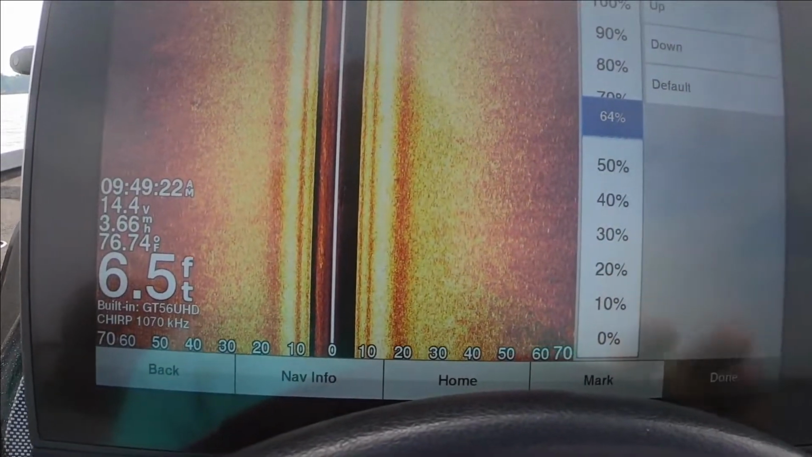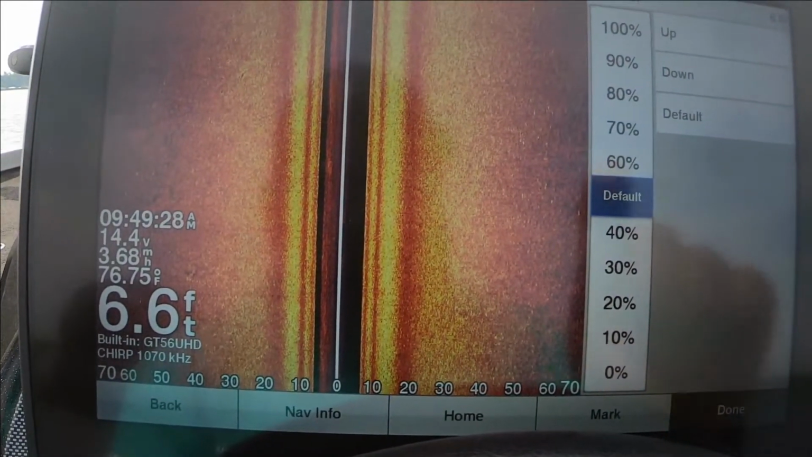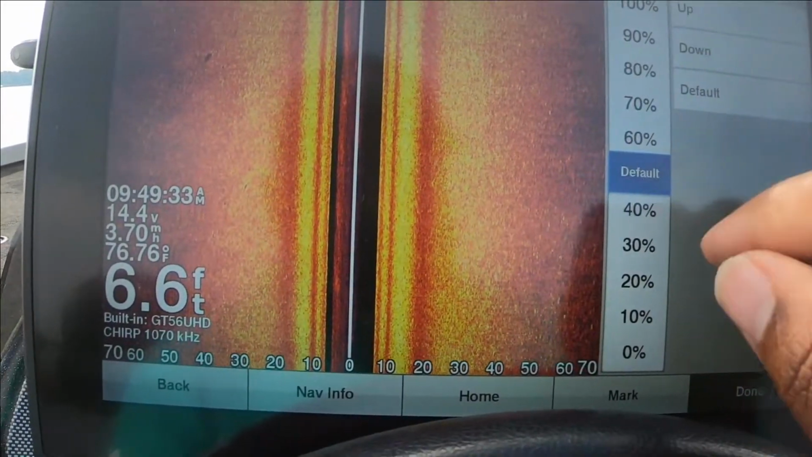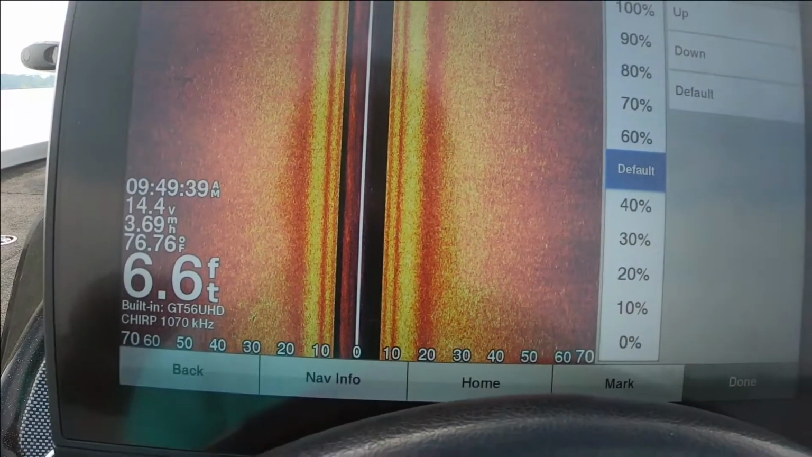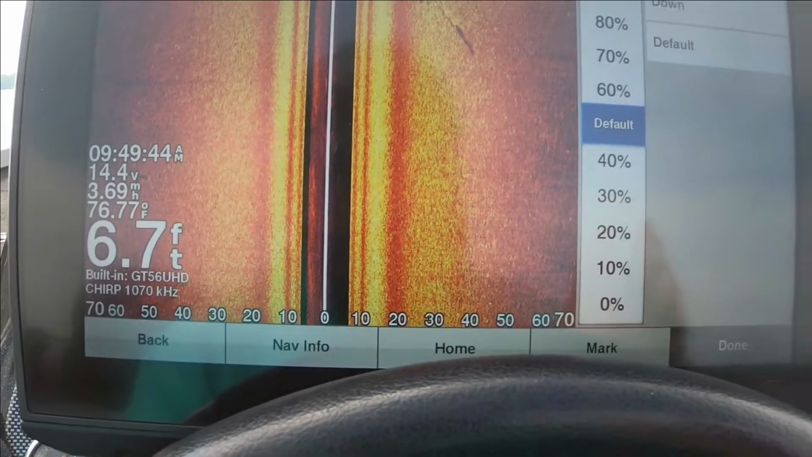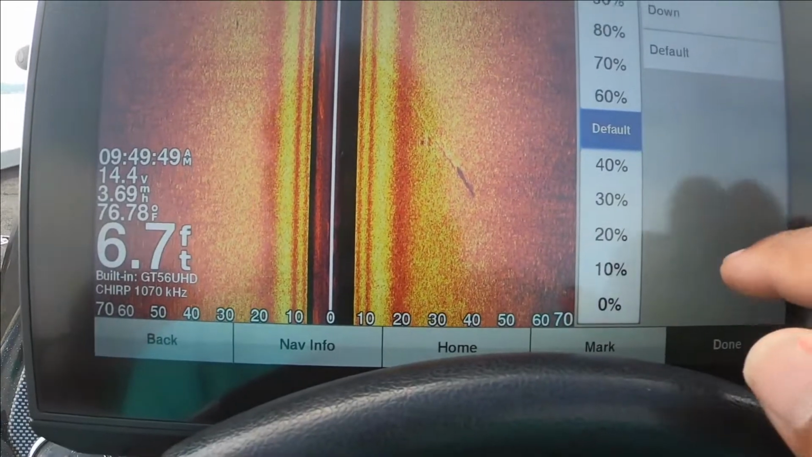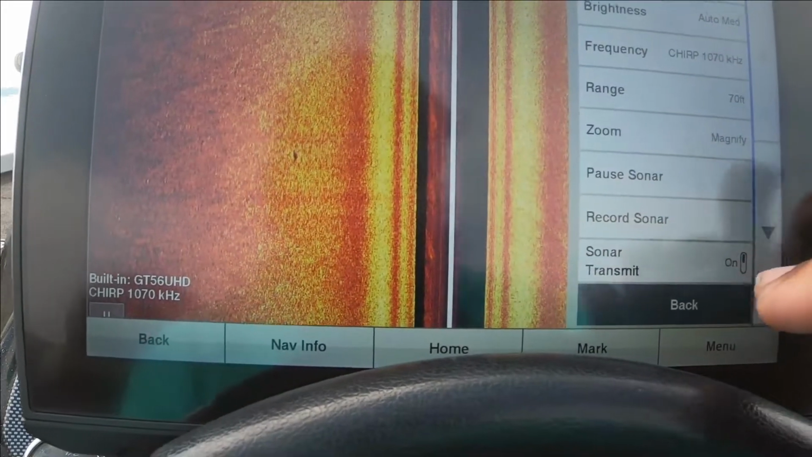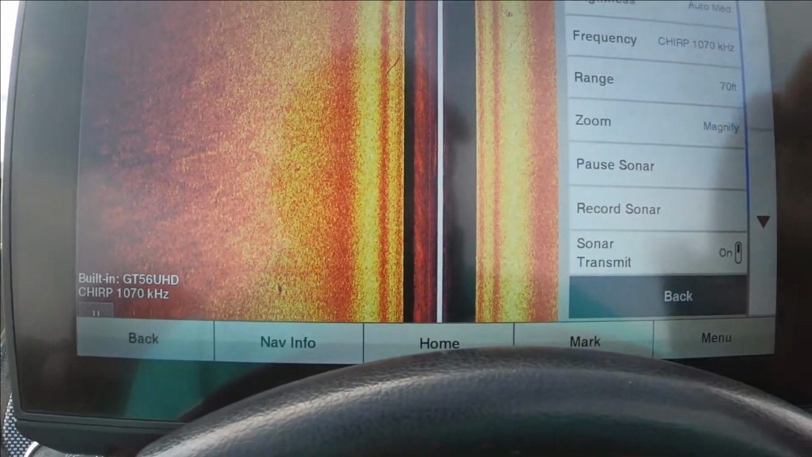But as a better general rule of thumb, you run default and you won't have to worry about it. Always remember, adjust no more than 5 to 10 percent above default, or 5 to 10 below default, in this general pattern. With this new 106 SV with the ultra high def GT56, I like the orange pattern. Let's go back to frequency. I like to keep the brightness around auto medium, give or take on both.